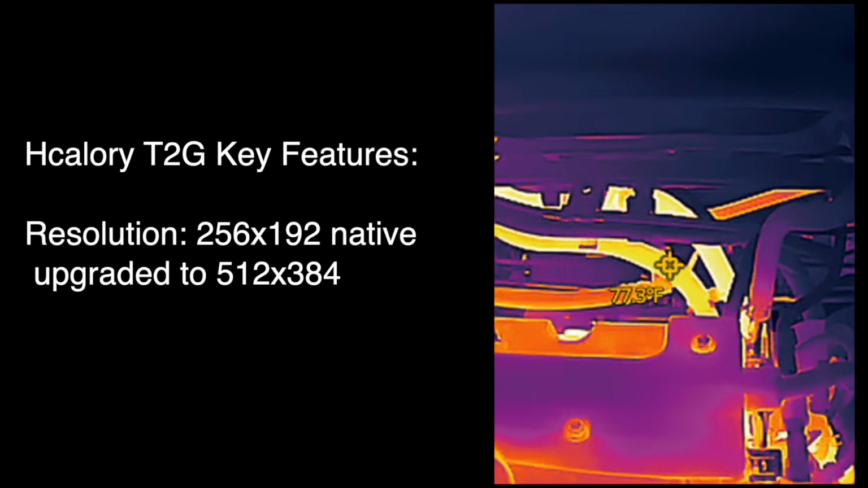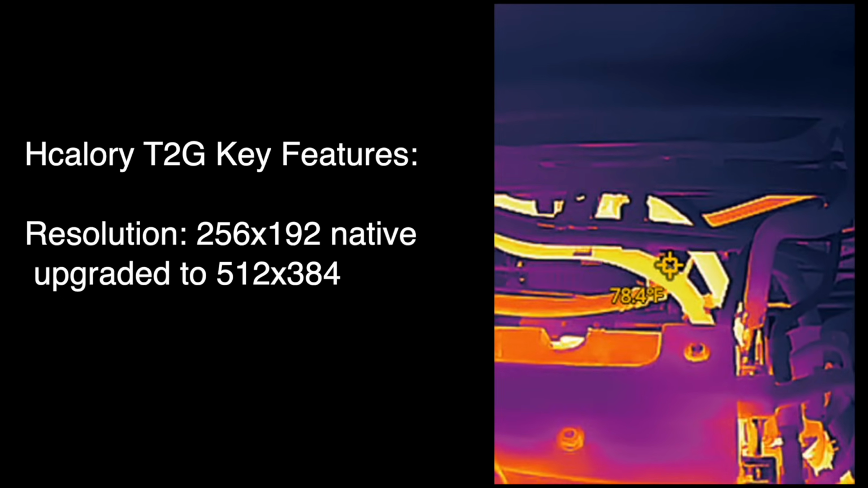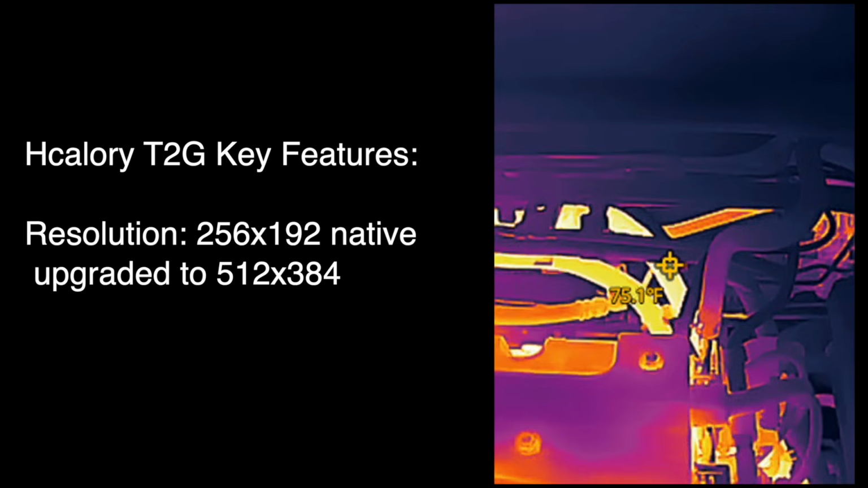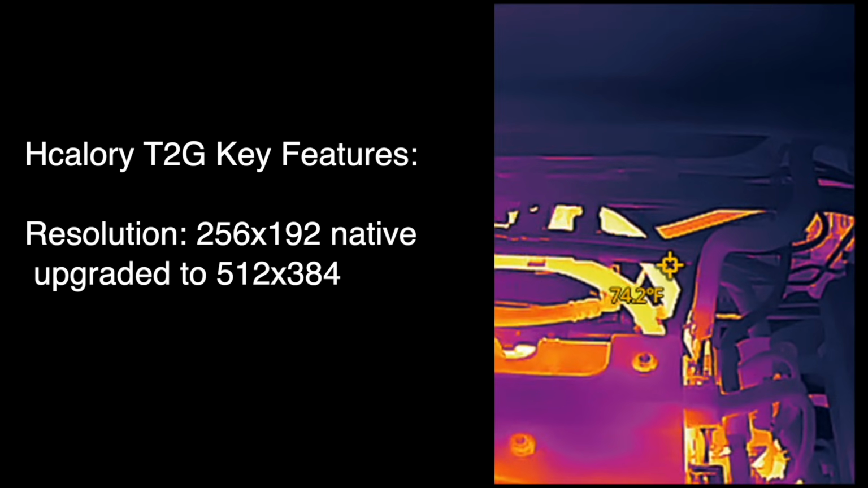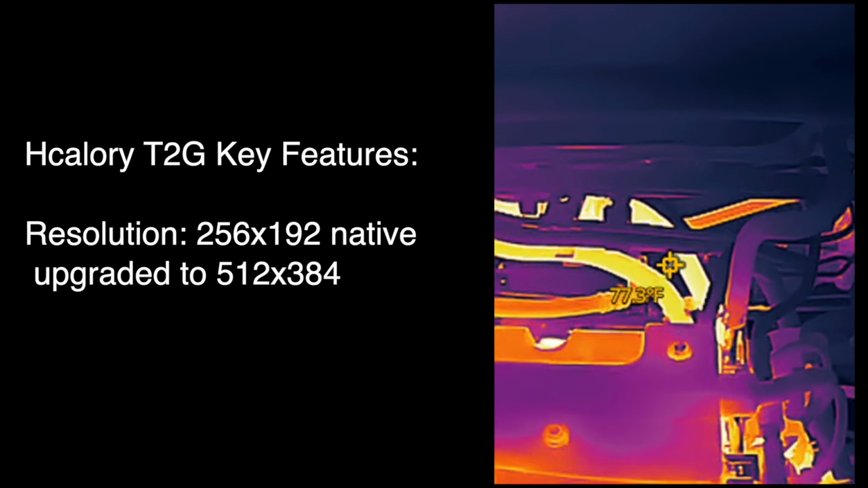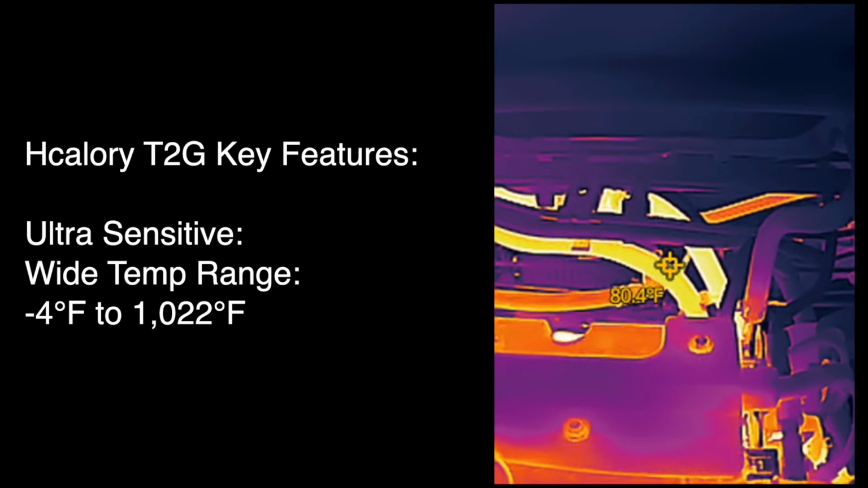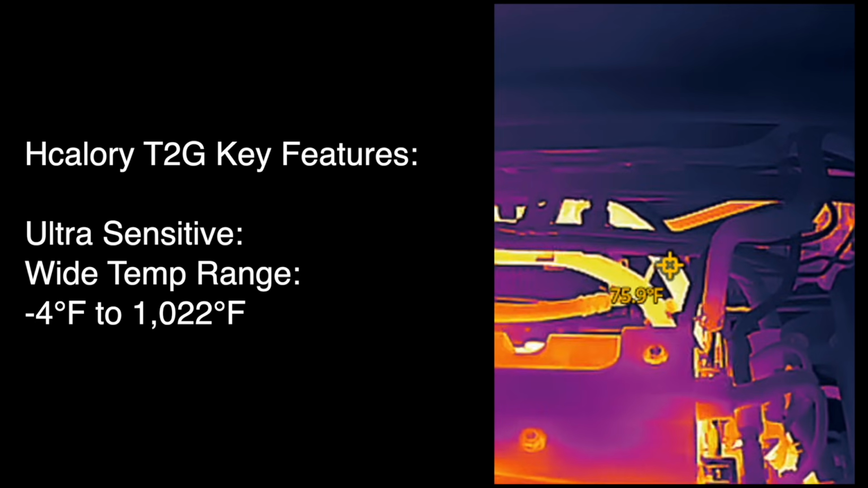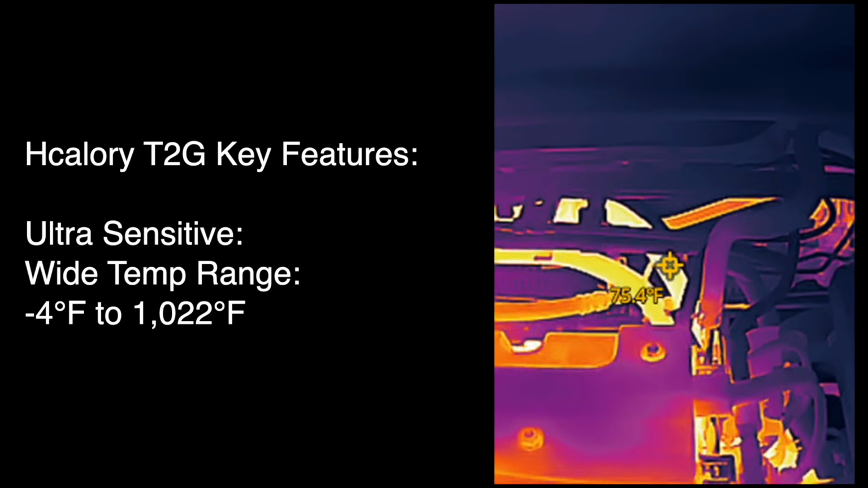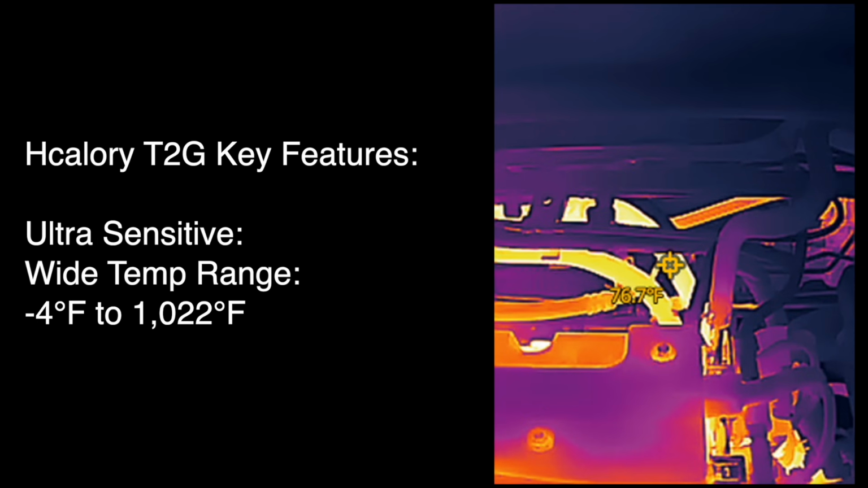Here's a few of my favorite key features, starting with the clarity. This camera has 256 by 192 resolution, but it uses a software to boost that to 512 by 384, which means you see a sharp, detailed image that you only see on expensive cameras. The sensitivity is ultra sensitive. It can detect temperature changes of less than 1/10 of a degree. And the range is impressive, from -4 all the way up to 1,000 degrees Fahrenheit. This works from everything from freezing cold temperatures to extreme high heat.